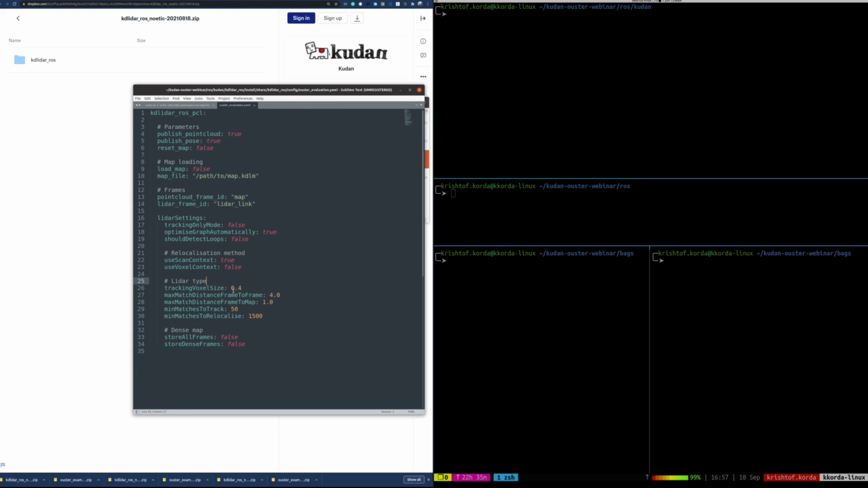Basically, a voxel size closer to 0.1 is better for indoors, whereas outdoors, because there's so much data coming through and it's such a large map, you may want to increase the voxel size to something like 0.5 or something like that. We used 0.4 here for what you saw in the demonstration, so that worked out pretty well.